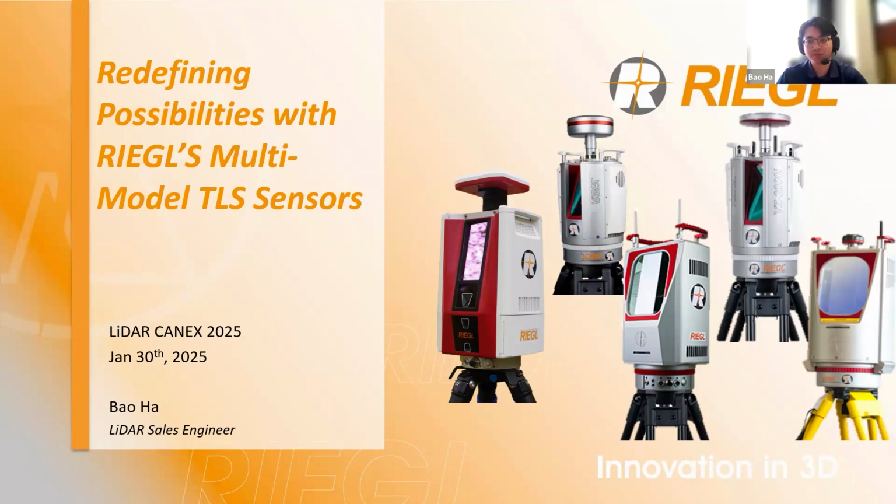There were some incredible discussions on the current state of LiDAR, its advancements, and its applications across industries. So I'm happy today to present on redefining possibilities with RIEGL's multi-model TLS sensors, the terrestrial side of LiDAR. So if we can get started.